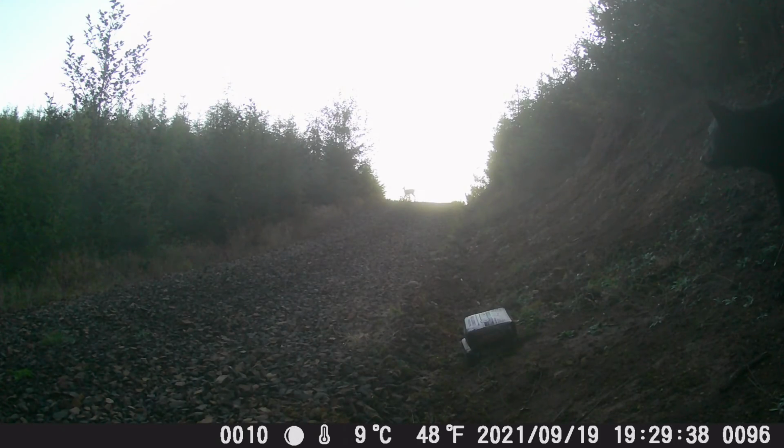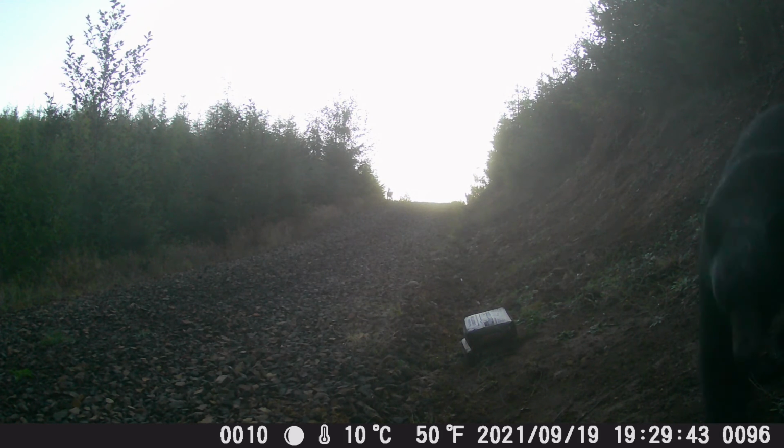Here you can see an elk or a deer up there silhouetted on the hill, but that's not what triggered the camera. It was the bear on the right staring at it.